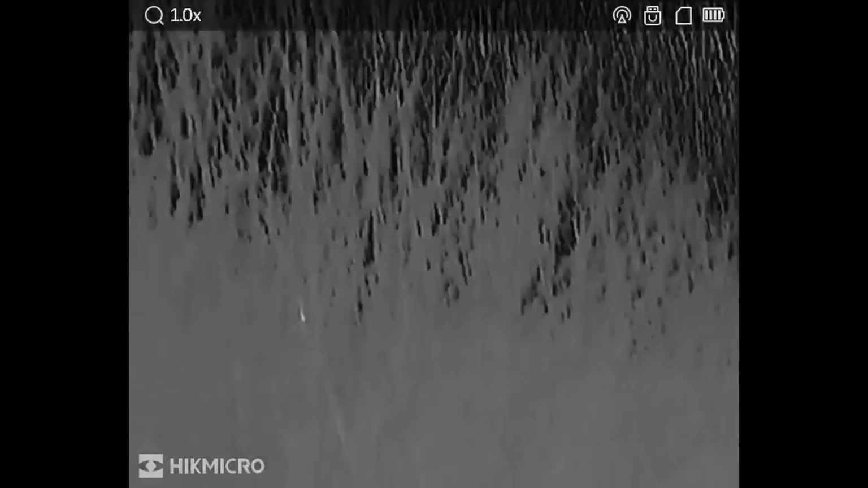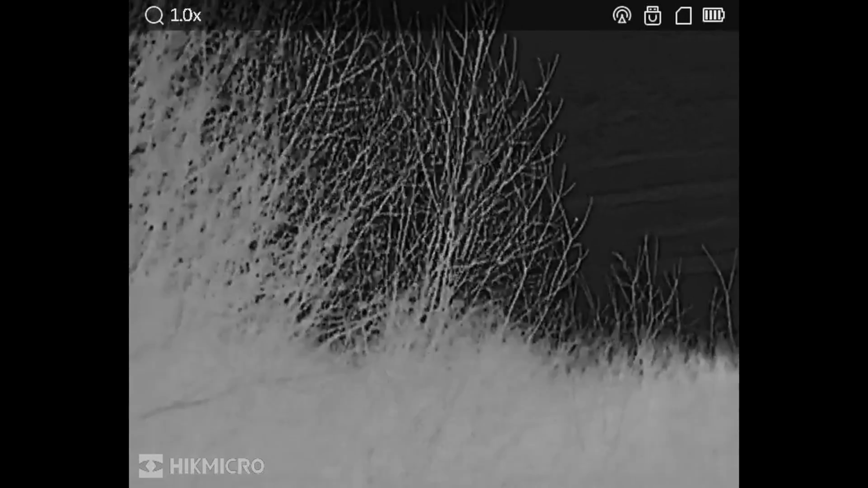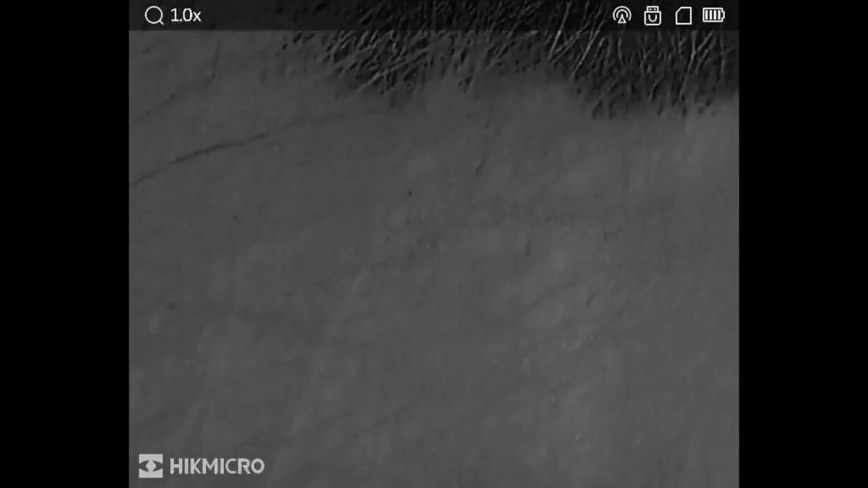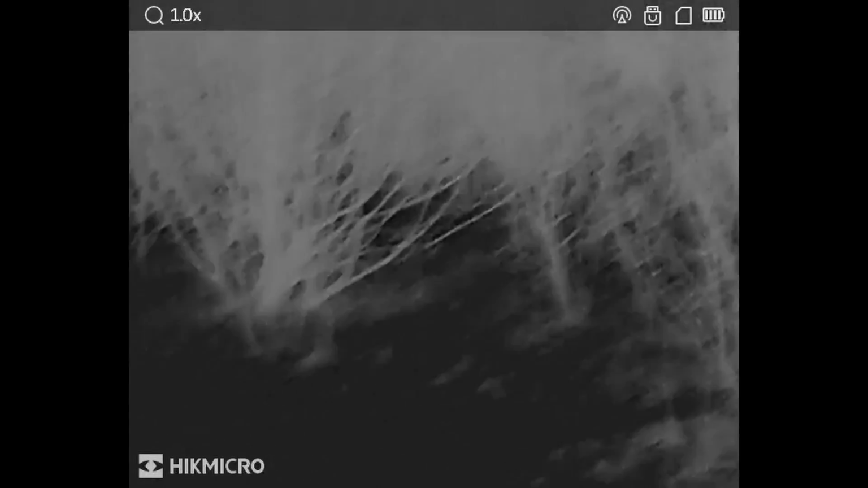So you can see some of these bright lights, obviously they're starting to clock me as I come closer, but you can see some movement, as you can see from these birds. So you can see them clear as day. Right now I'm on the hot white, so when they glow white it means that they are hot.